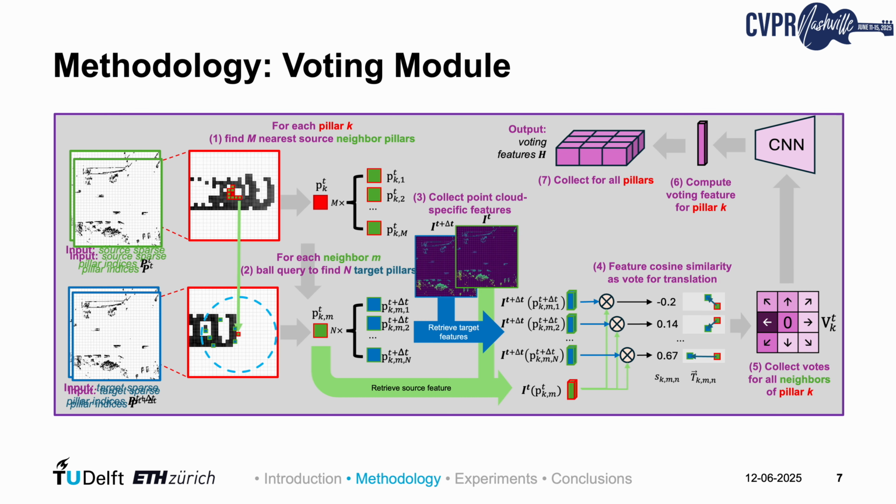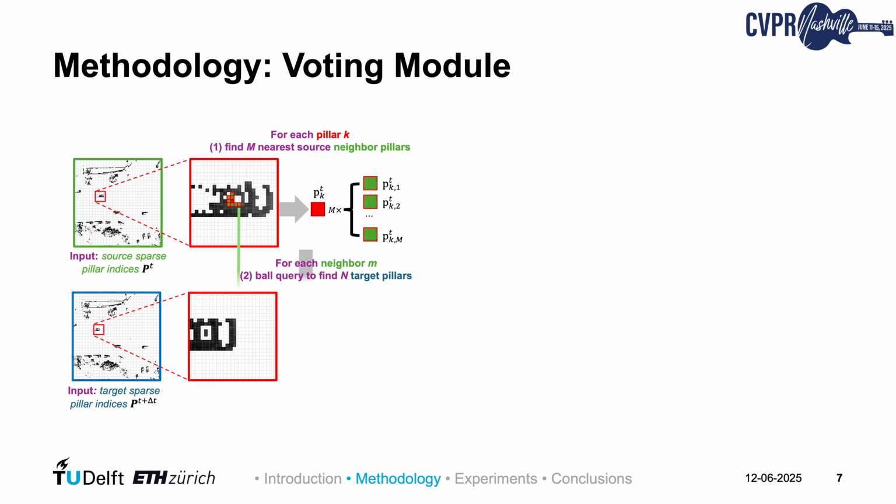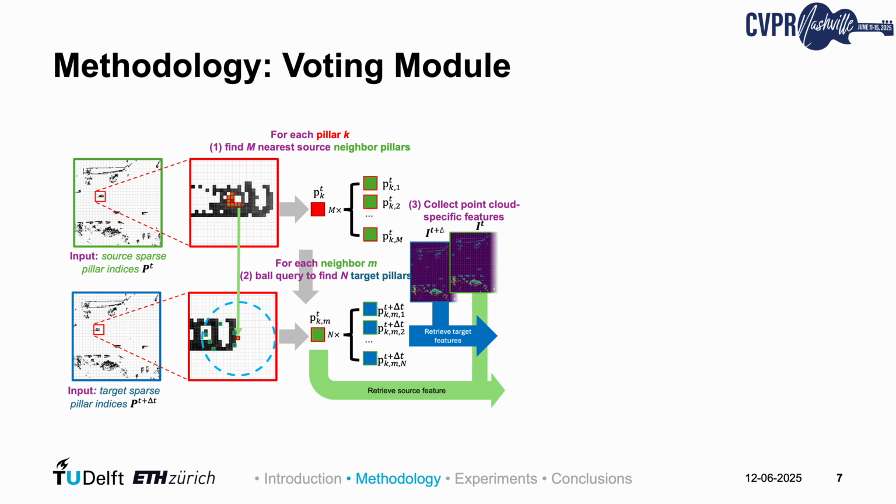Now let's delve into the voting module, which operates in voxel space for efficiency. Its steps are: 1. For each non-empty pillar at time t, find its m nearest pillar neighbors at time t. 2. For each of those m neighbors, select n random pillars at time t plus del t within a predefined radius. 3. Use pillar indices to fetch their features from the pseudo-images.